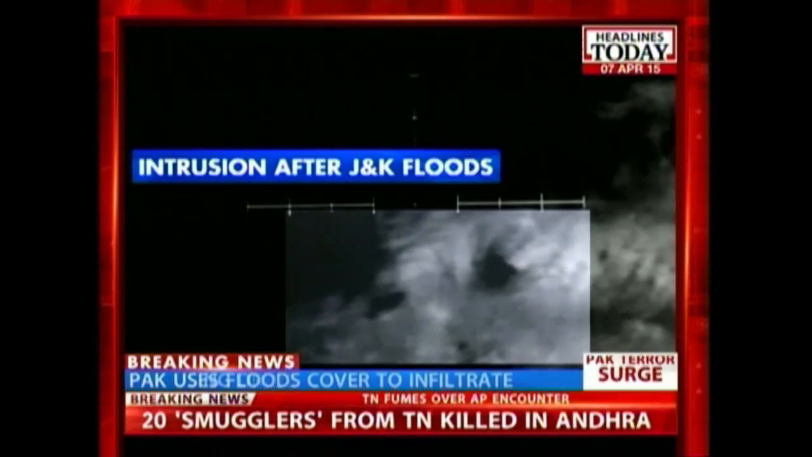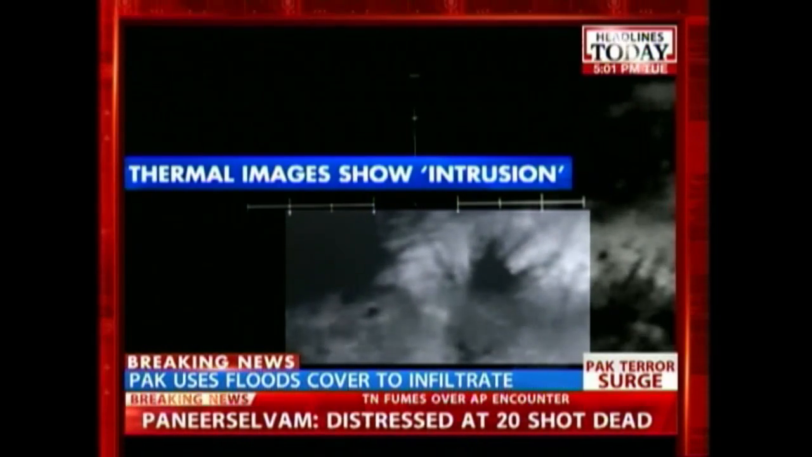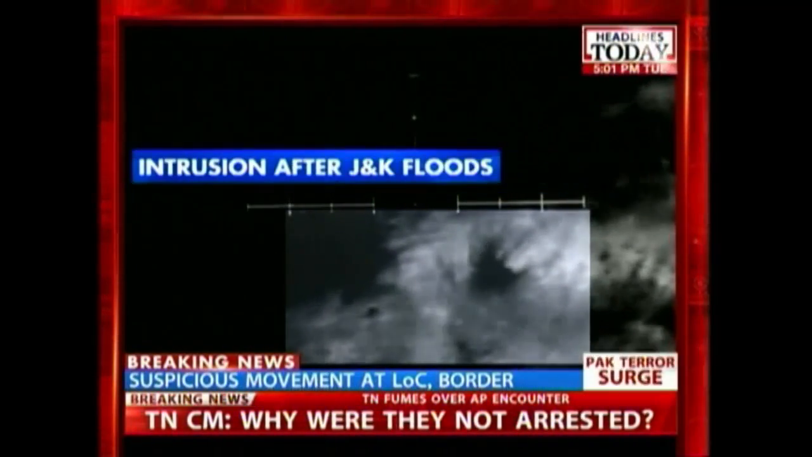BSF noticed the suspicious activities while rebuilding posts on the border. Reports suggest Pakistan is using drones and human intelligence to facilitate spying on the Indian side. Intelligence reports also warn of a multiple strategy of Lashkar, with air and water wings involved to push in infiltrators.